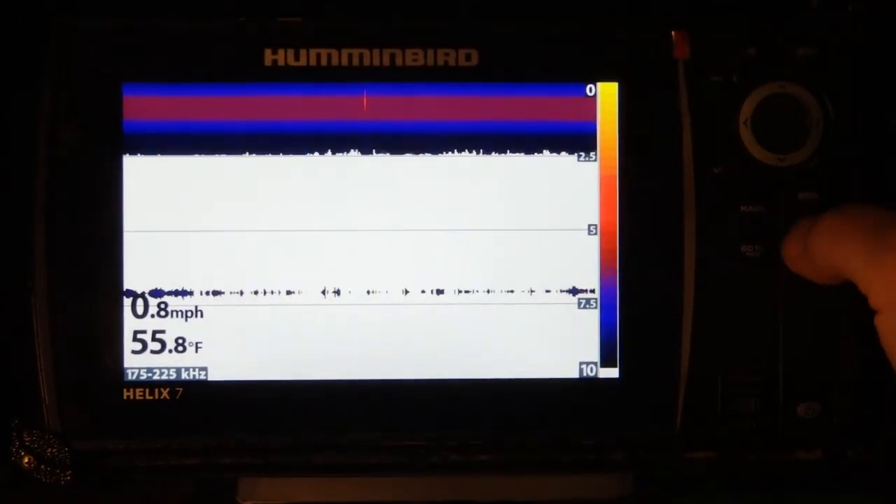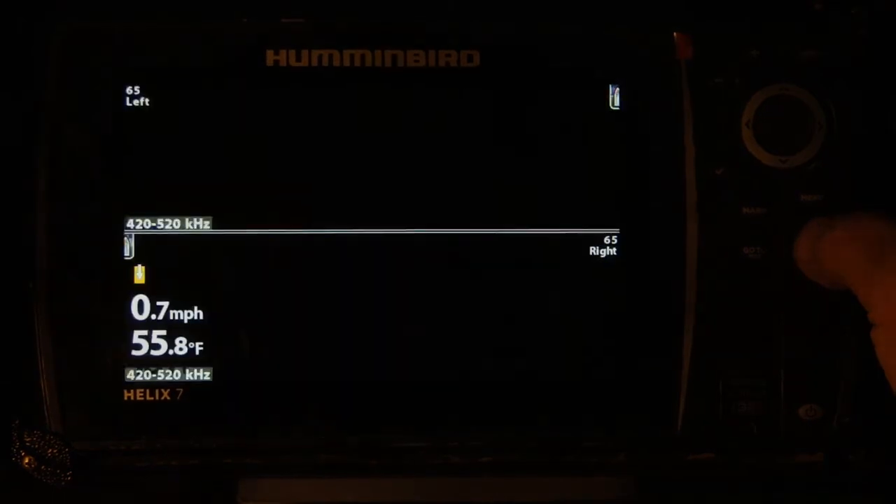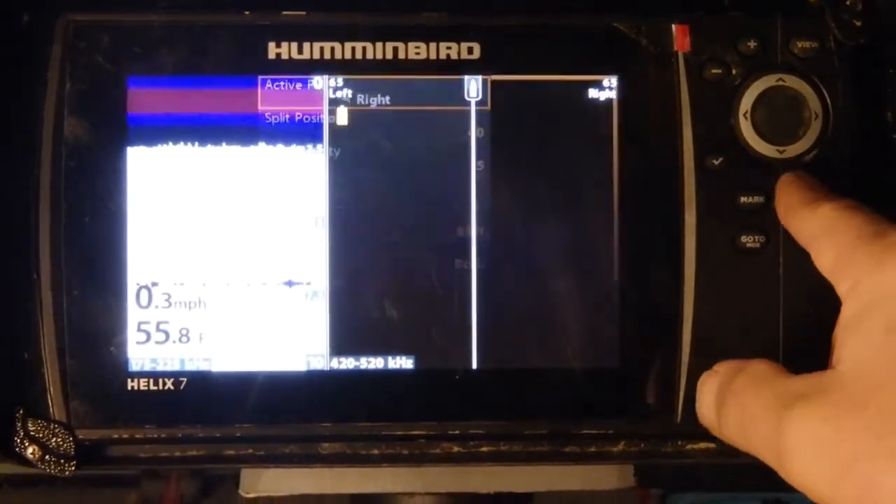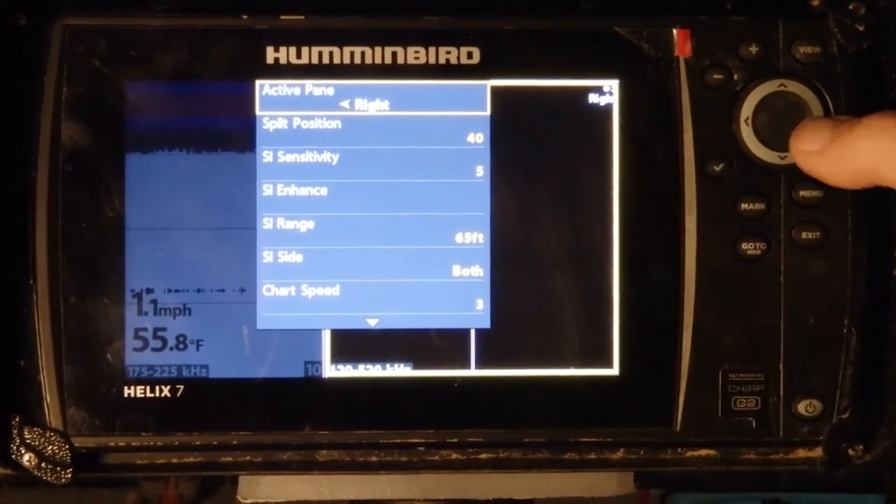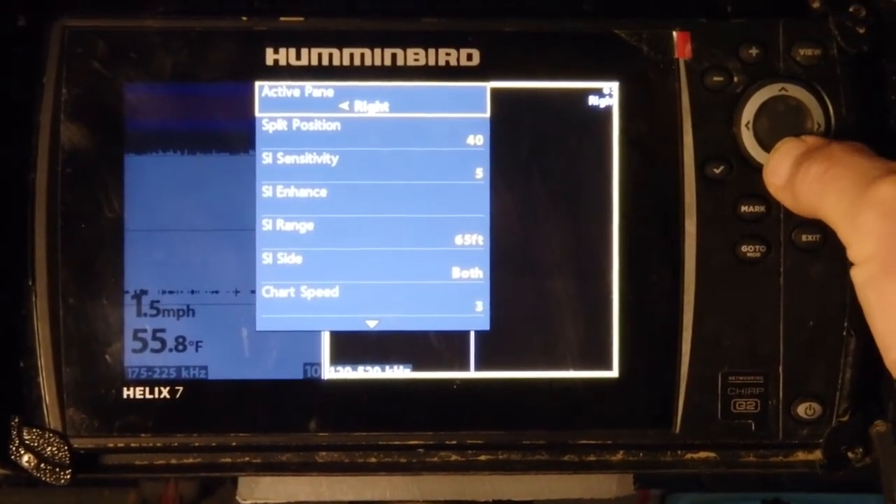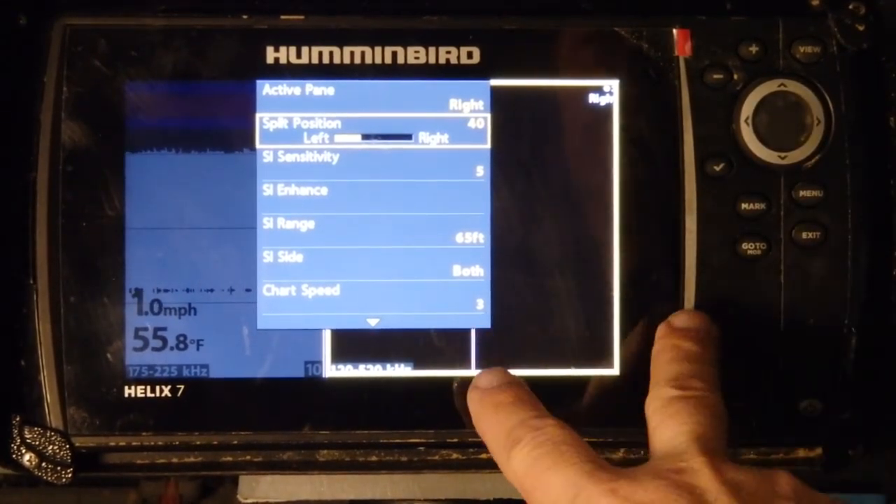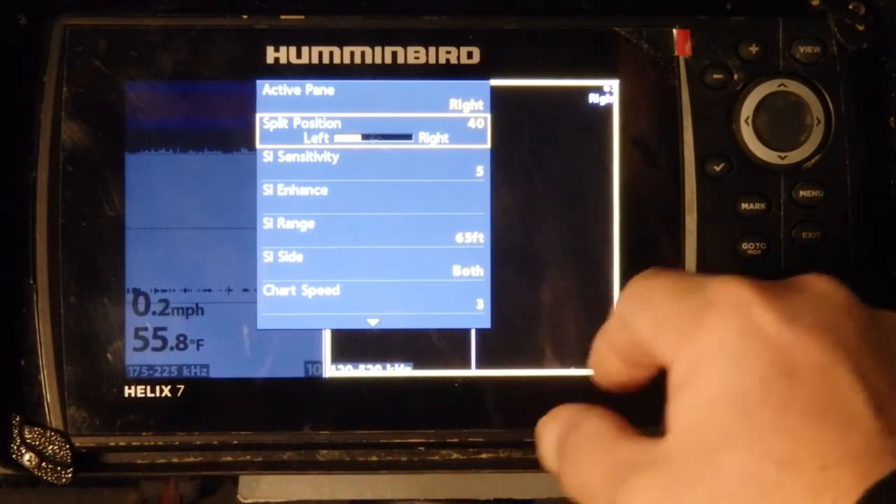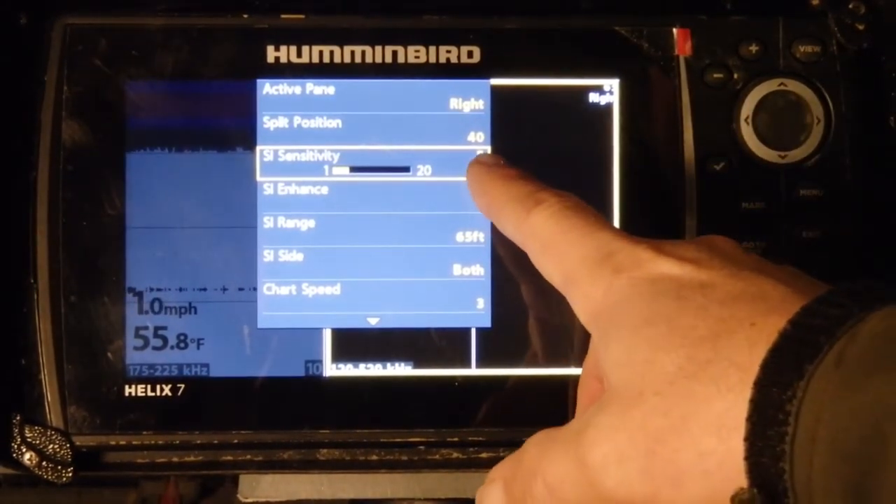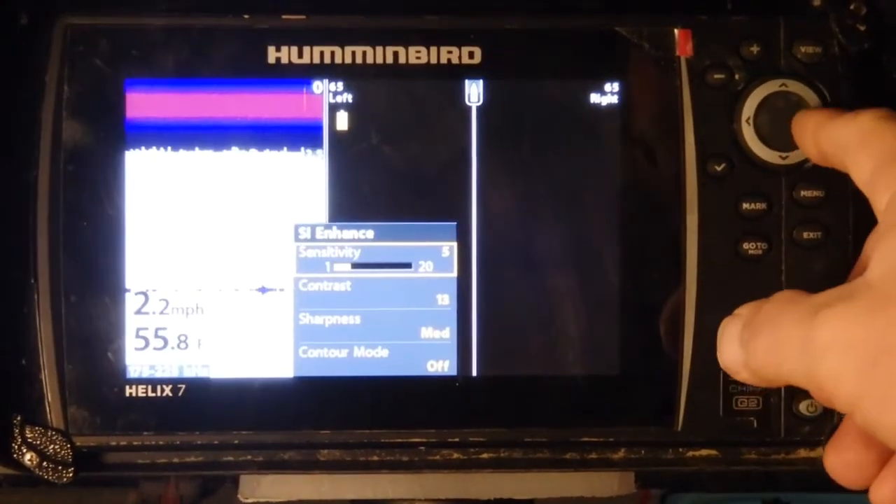Oops. And then let's go to side imaging. Here's my settings for side imaging. You can see my active pane. I mean, that's personal preference. Split, you want it 60-40. I like to see a little bit more of my side imaging when I'm looking between the 2D and the side imaging. My side imaging sensitivity, low. It's on 5, low. Let's go into enhanced.